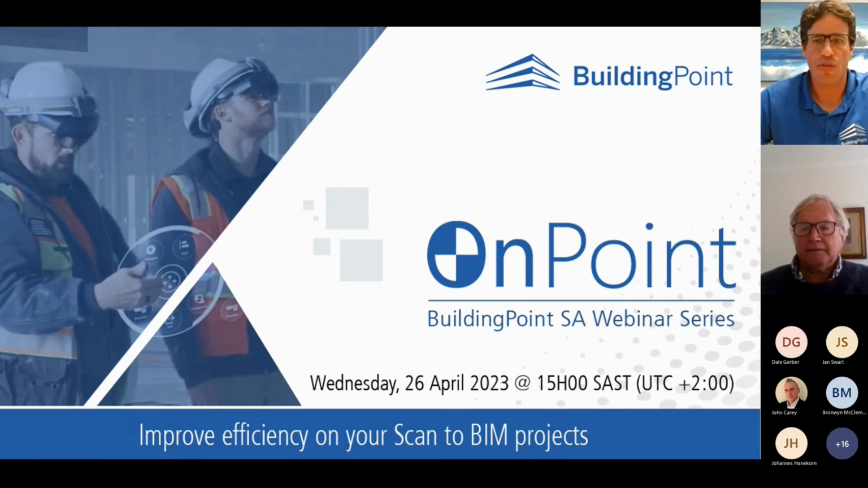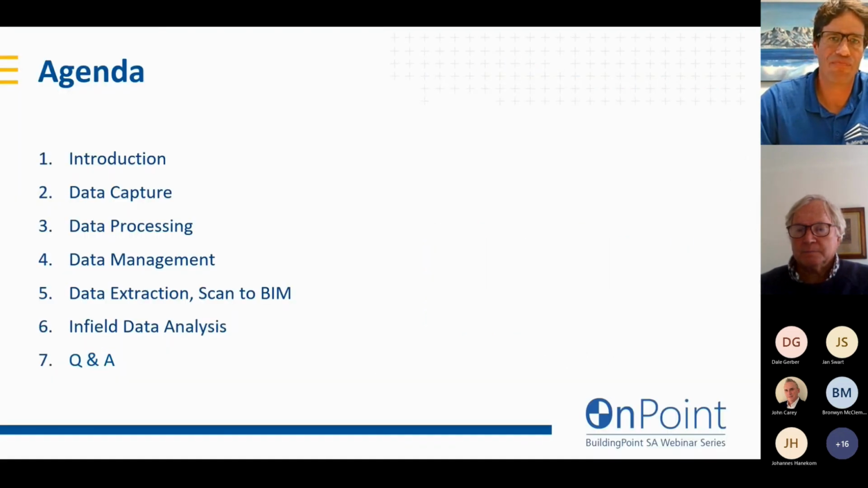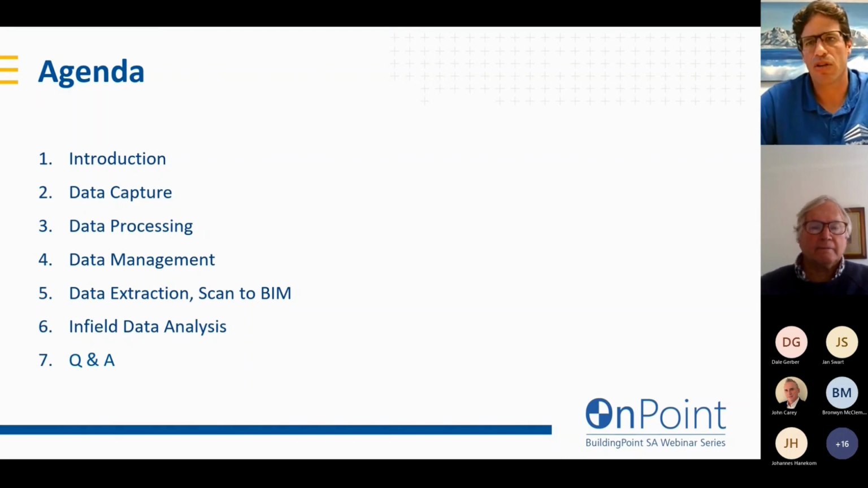As the technology has grown, the market has become more competitive, and therefore it becomes more important for us to become more efficient in what we do when it comes to scan to BIM. So today I'm going to try and break down that topic of becoming efficient into the processes that we go through when we embark on scan to BIM.